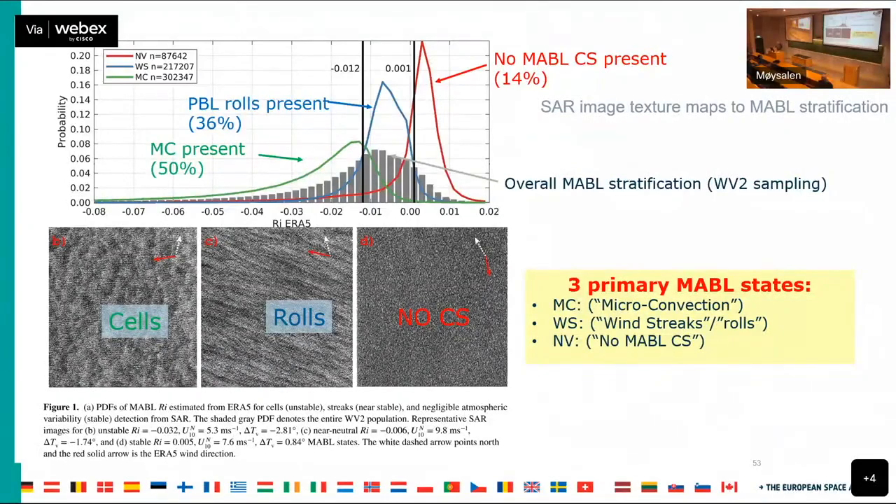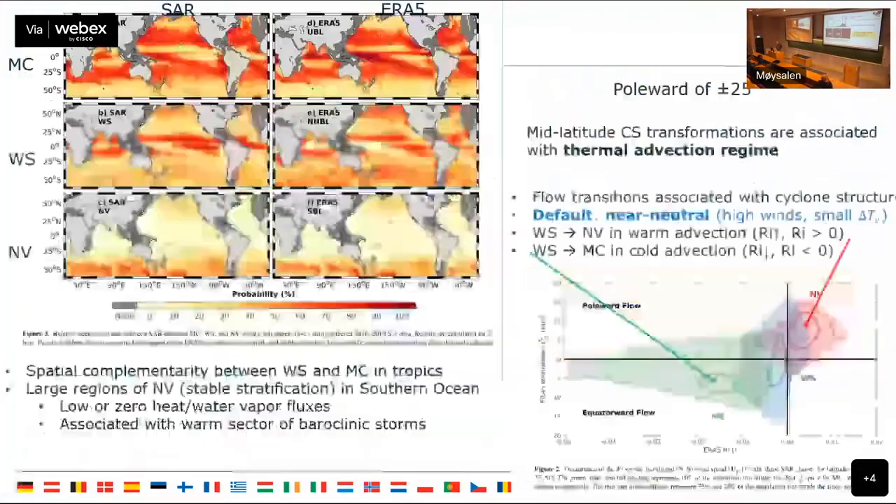If you look at the individual PDFs of stratification for each one of these three classes, you can see that the convective signature occurs when it's unstable. The roll signature occurs when it's near neutral, and the nothing appears when it's stable. The boundary layer is suppressed. So that's the fundamental research. It seems relatively obvious, but this is the first global survey of atmospheric boundary layer state ever accomplished. This is groundbreaking work, I think, modestly.